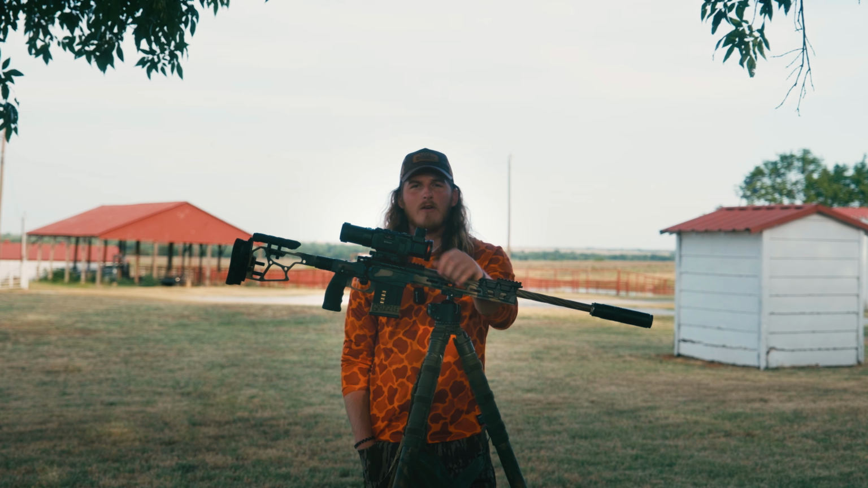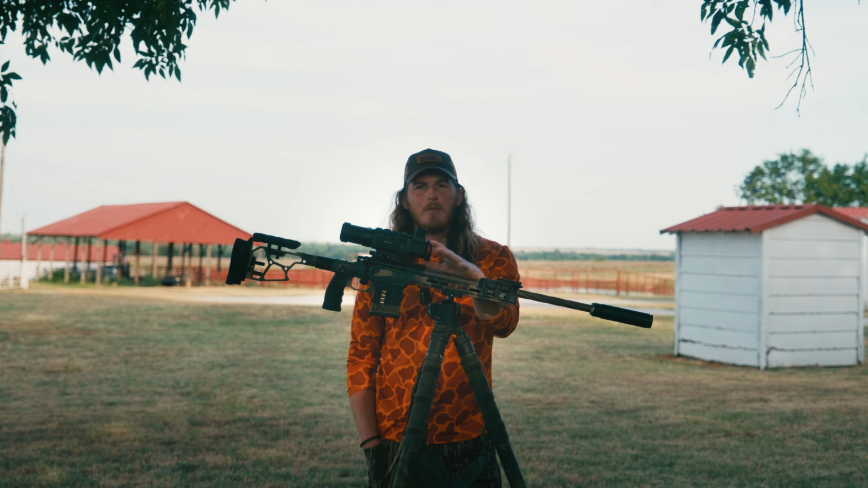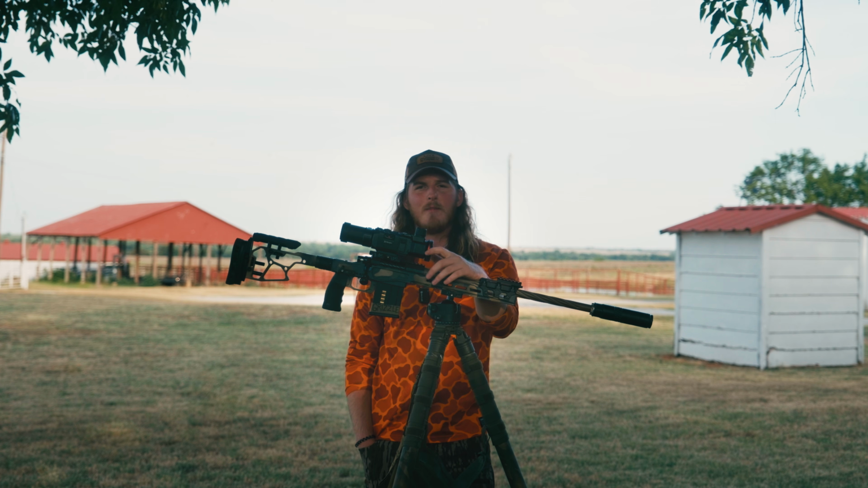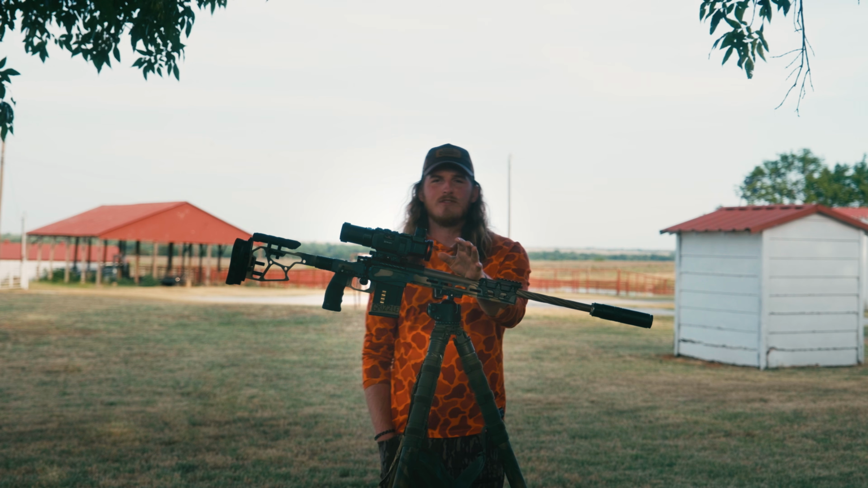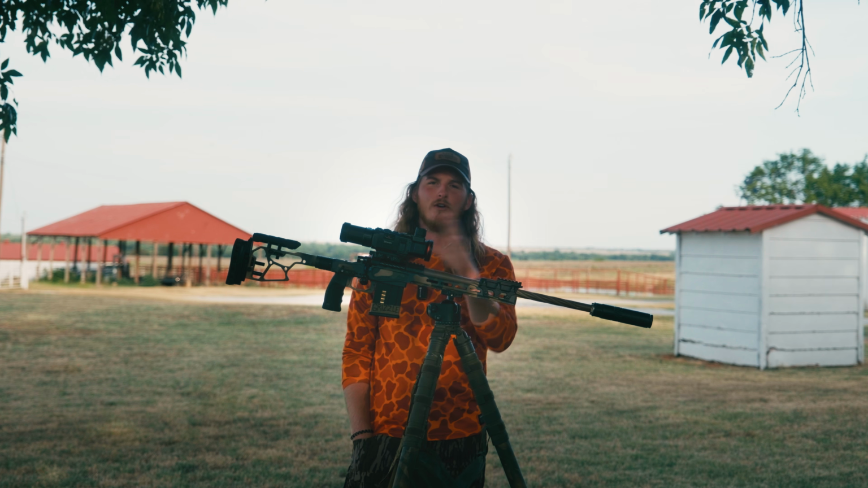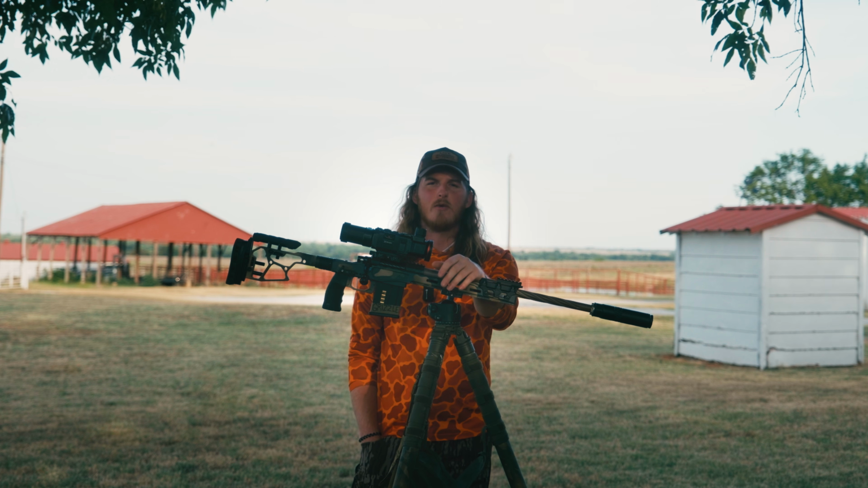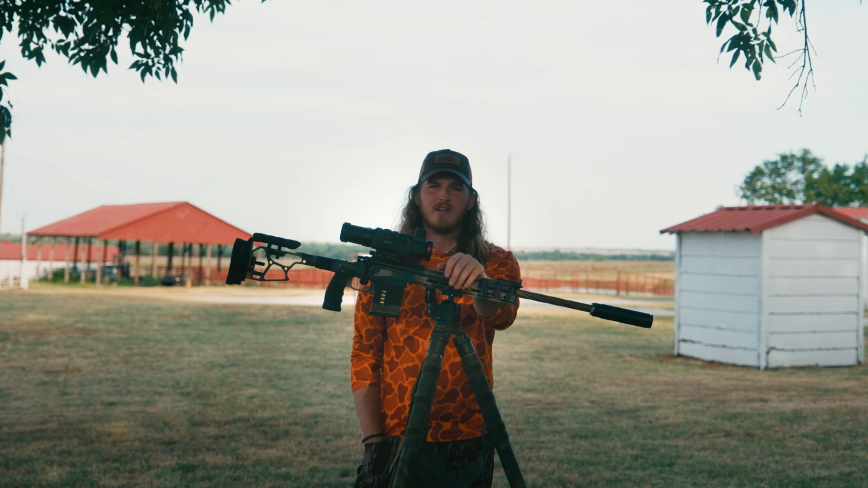Keep on driving. We got on a couple other sets and just couldn't quite make it happen. A couple other solos that we were trying to get some of the other guys on. Like I said, just couldn't quite make it happen. And then wasn't too long. We were actually spotting some, and they were just a little bit too far. You know, they were moving away from us. I don't think they saw us, heard us, or smelled us. Just naturally, they were moving away from us. Didn't really want to try to chase those.